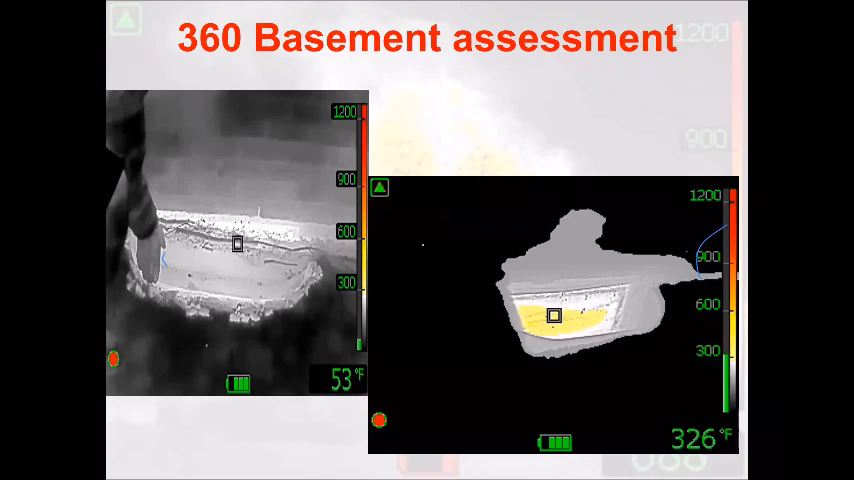360 basement assessments are really important. You can identify the basement fire from the outside kind of quickly with the camera by reading the windows. We can't see through the window, but we can see what's heating up behind the window by the glass. The glass you're not going to see through, but it might start changing colors behind there. The actual window sill itself might start turning a white hot color, or it might turn yellow and orange, whatever it might be.